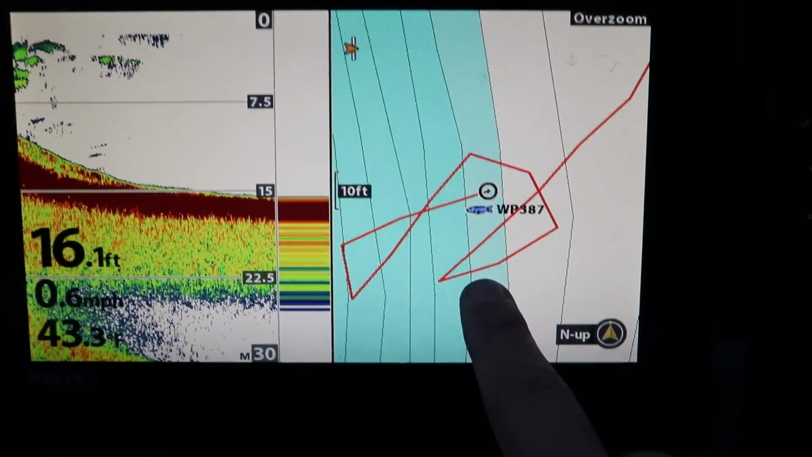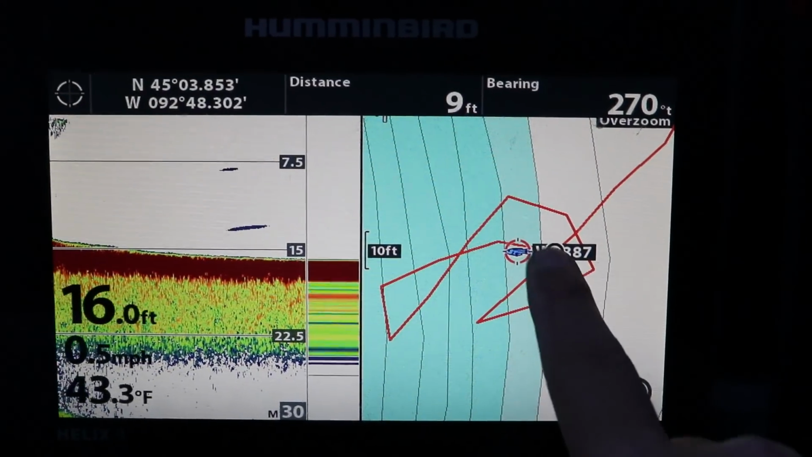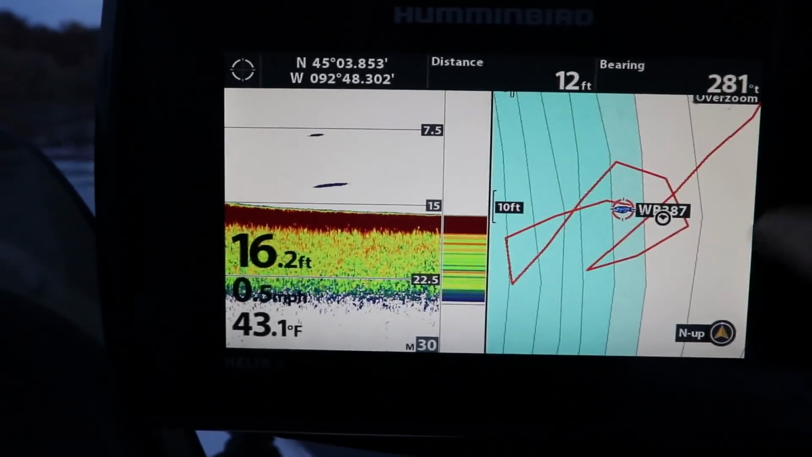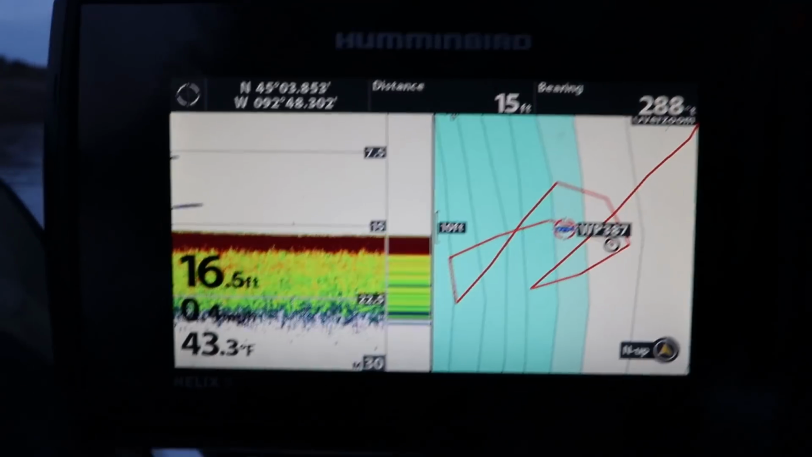See, I can't zoom in anymore. But see, if you actually go to the cursor, it says I'm 7 feet away from my GPS mark. Now I'm 9 feet. But that's kind of how you set your waypoint. You can change the icon, and if you hit the go to button, it'll give you a bearing to go to your waypoint.